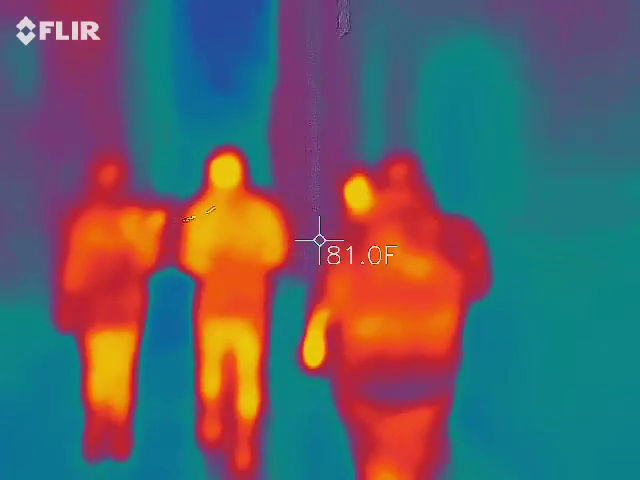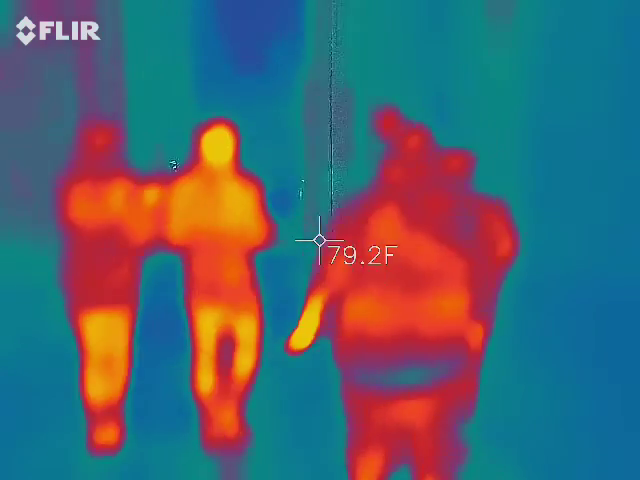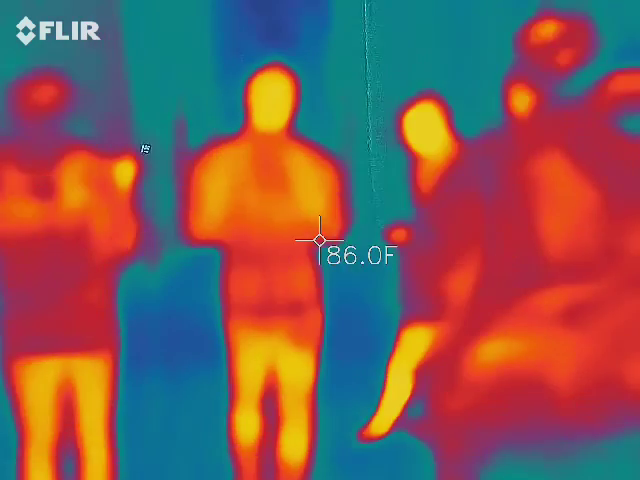This is a great photo off, towards the side of it, towards the background. So off to the right side, you get a much better view.